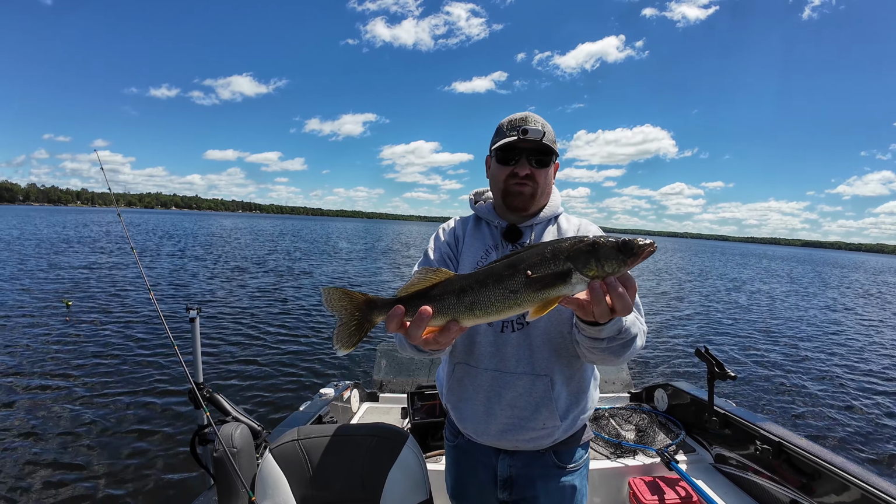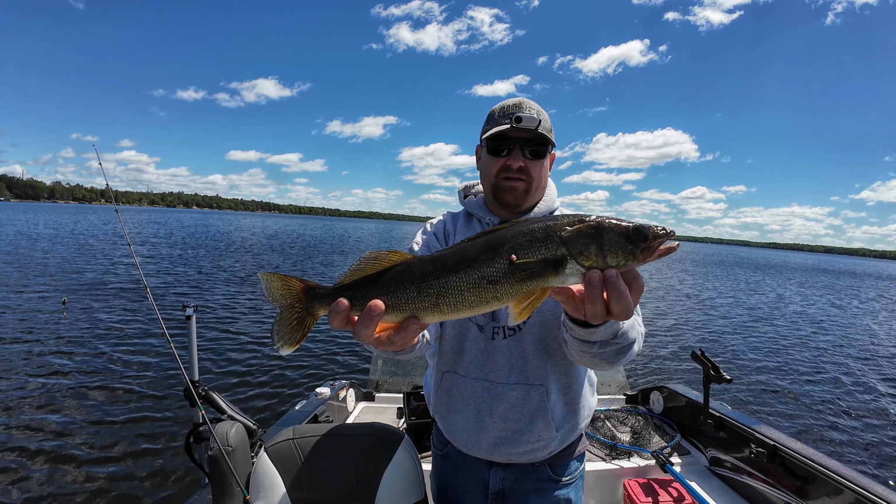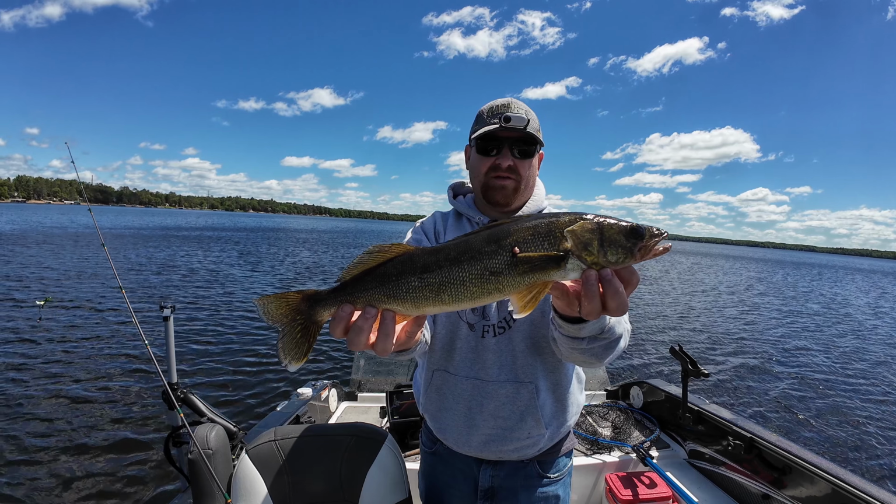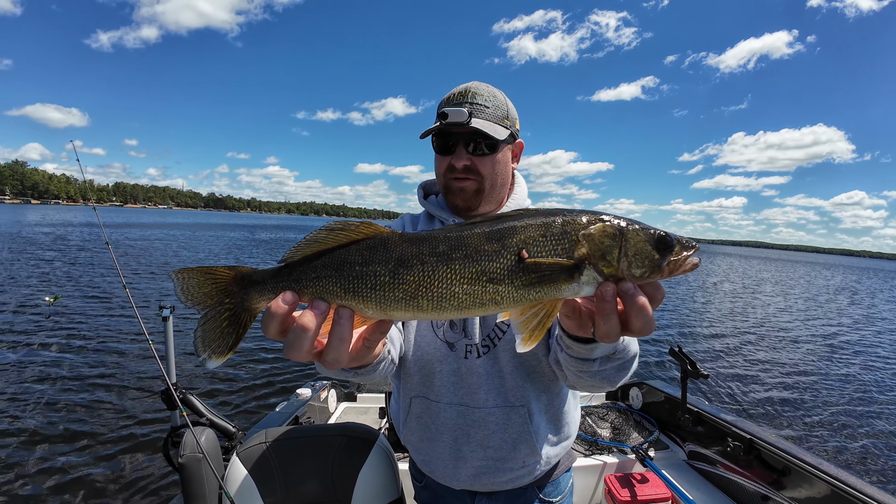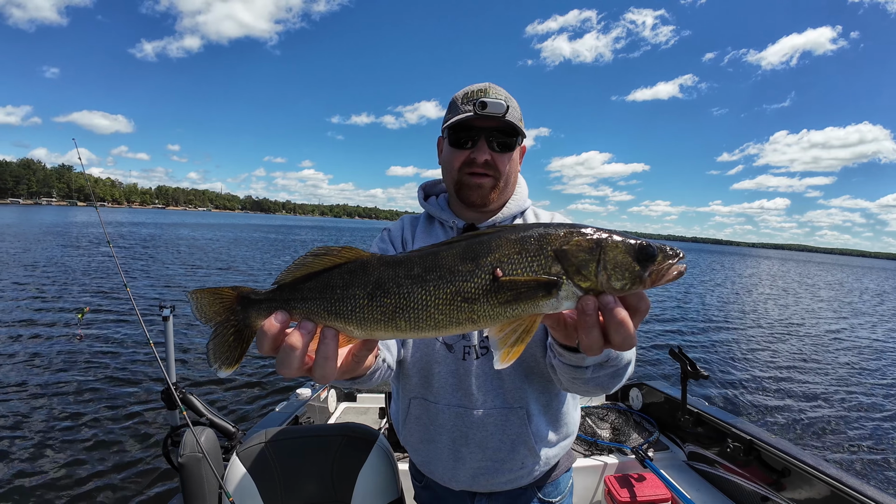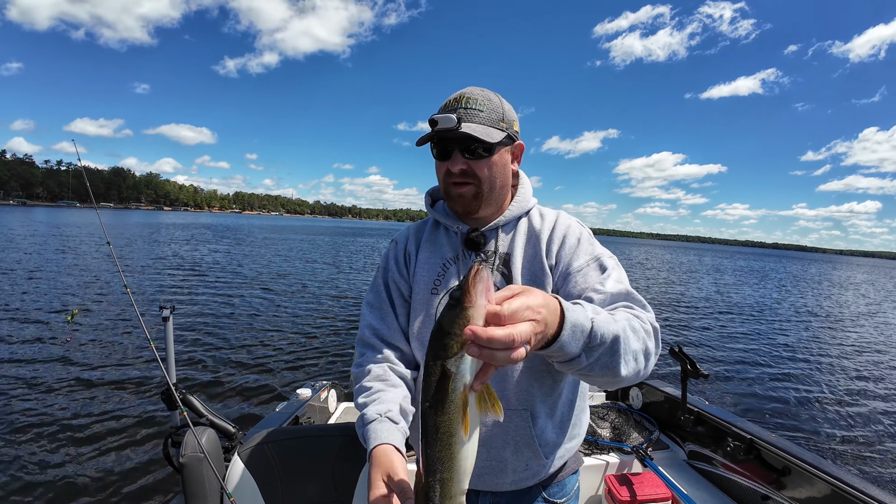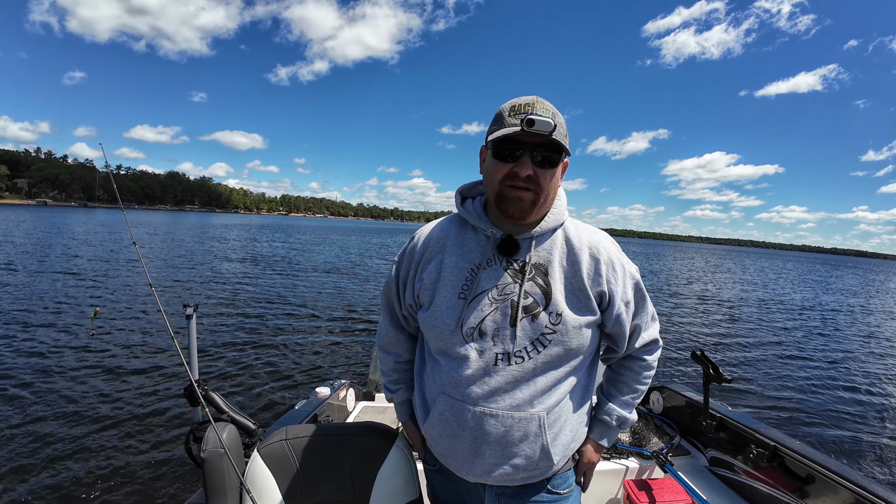I haven't been measuring them, but this has got to be the nicest one of the day. And this was less than 2 minutes after I caught that last one. So I think we're on them right now. I'm gonna get that thing back out there. I might try a couple other baits. Since I'm in them, might as well try some other things. See if I can get another one.